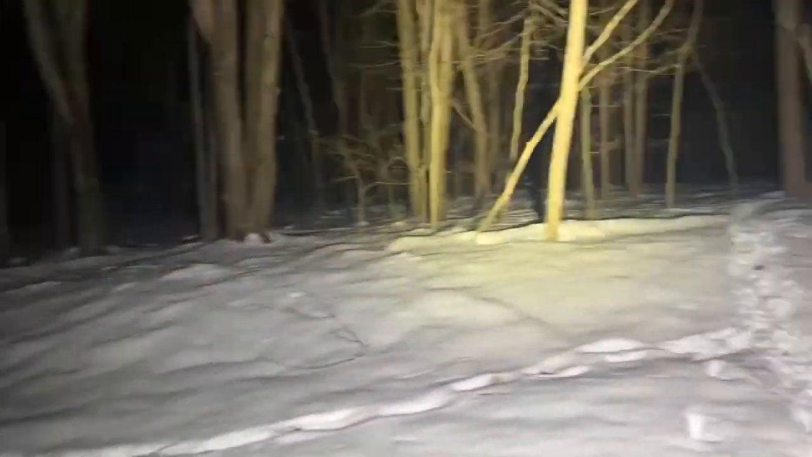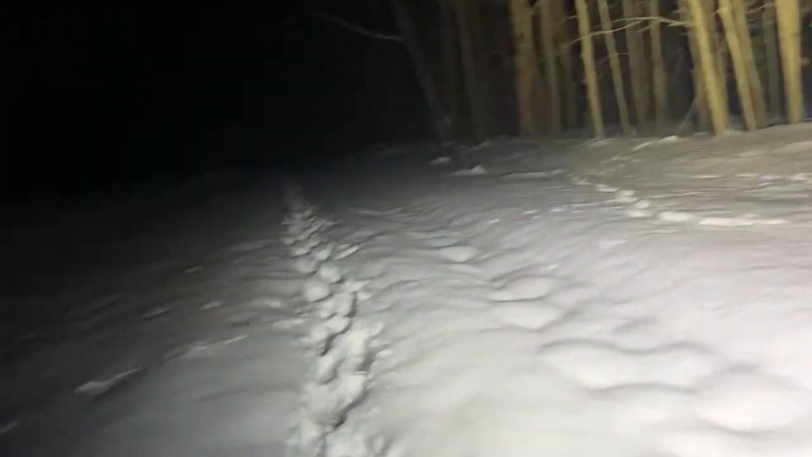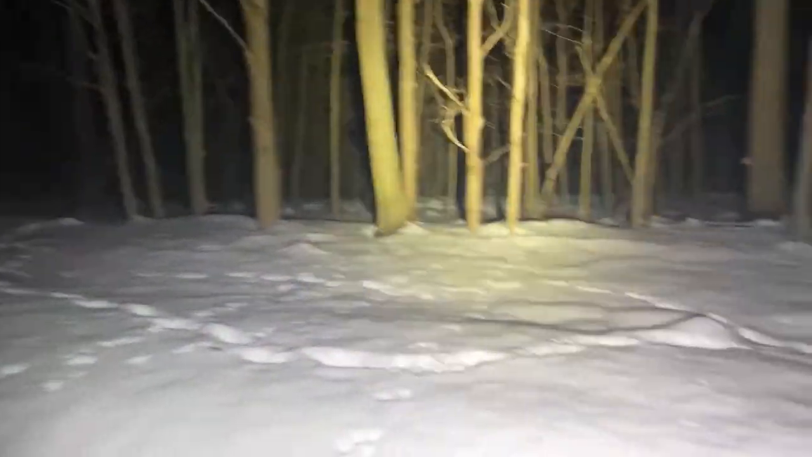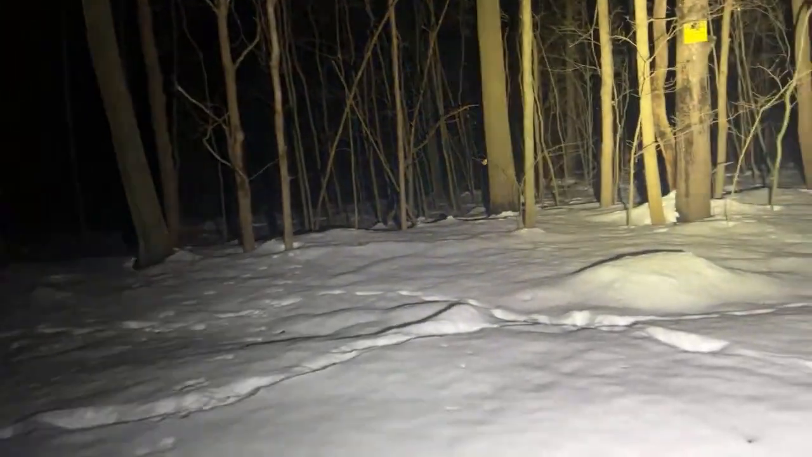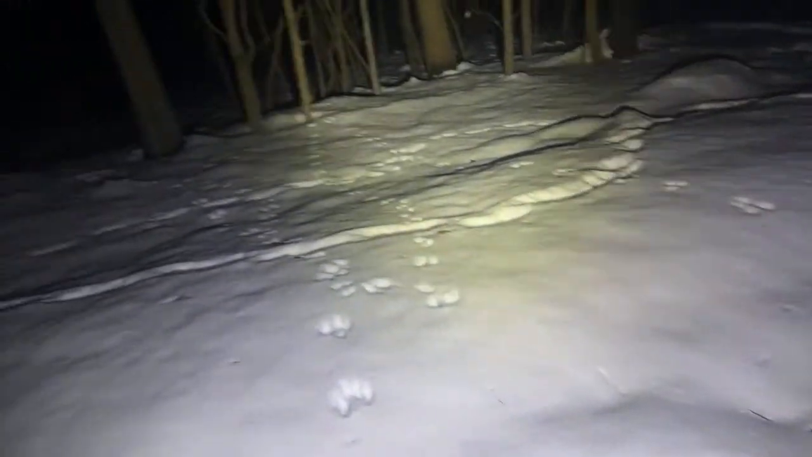Okay, this is a heavy, that's people. That must be the hunters. I know the guy who owns this property, and he does have people hunt it. So, I can hear a jet flying over. And there's all kinds of critters running around through here.